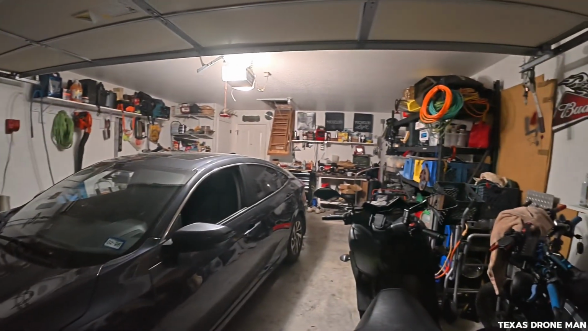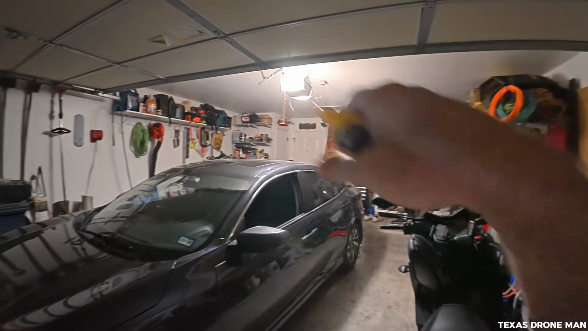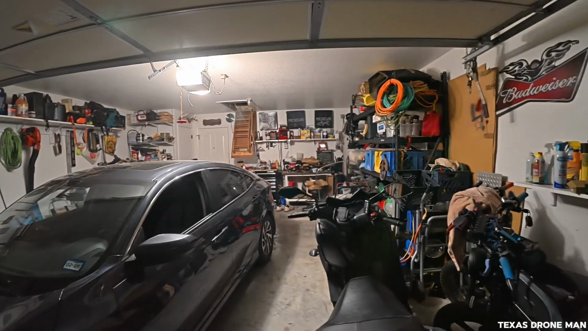Pretty cool deal. Of course, my crooked parking in here, it probably would help if I parked straighter. That way it's not blocking off anything. But, nah, like I said, it's pretty cool. Pretty cool deal.